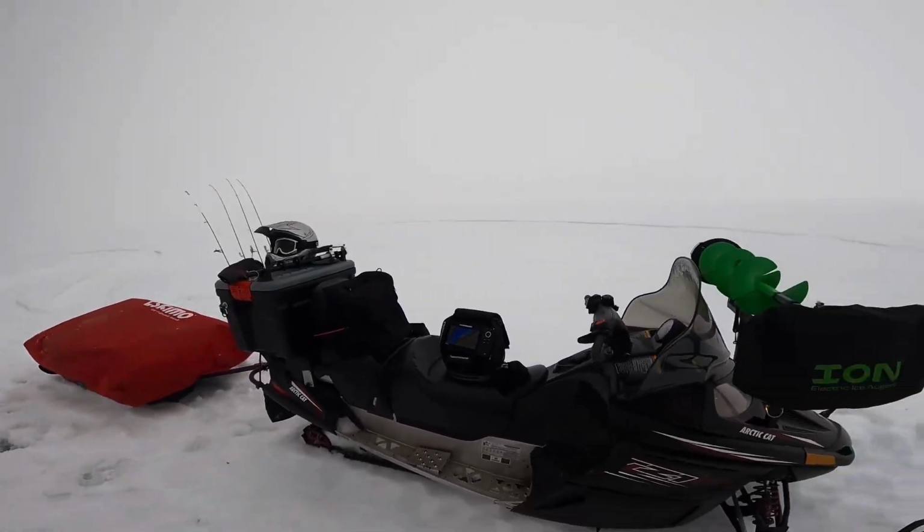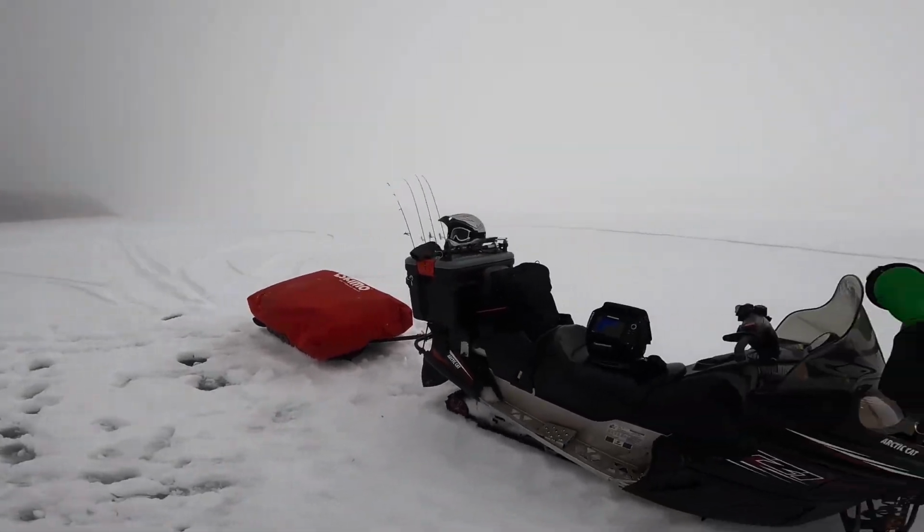Look at how foggy it is out here. Can't see anything. Off to spot number 2.